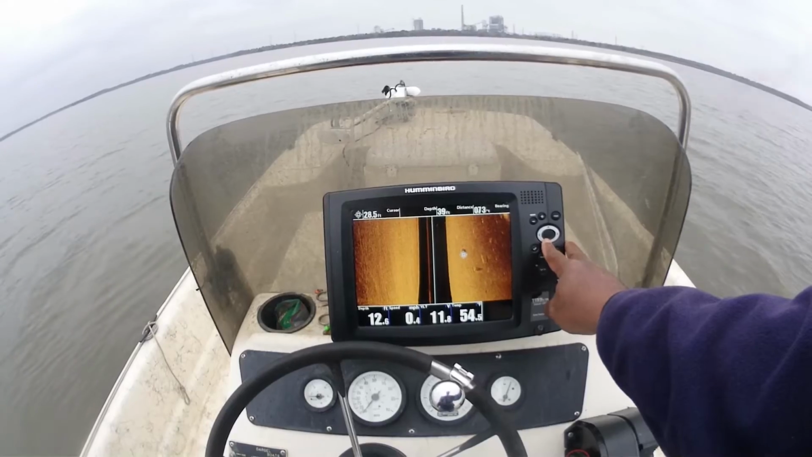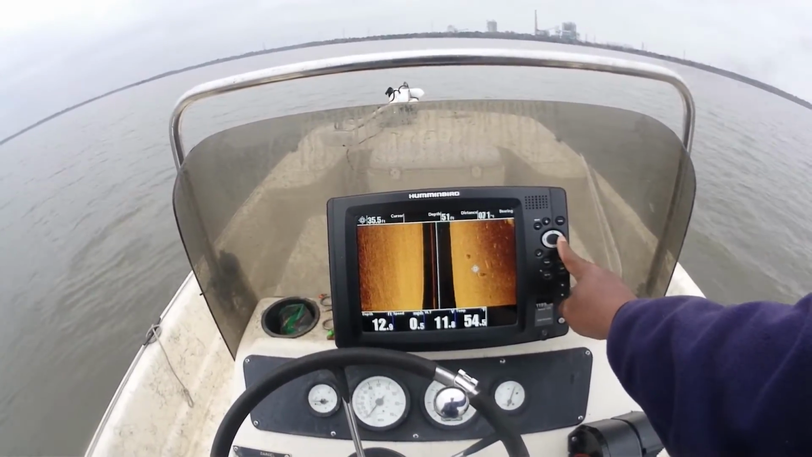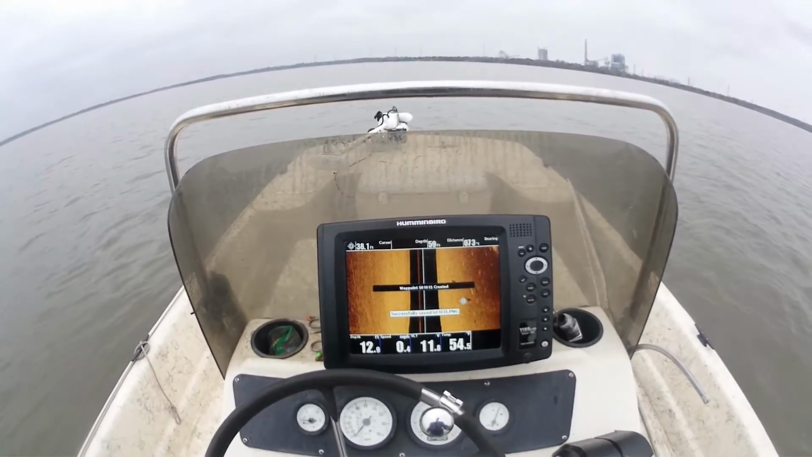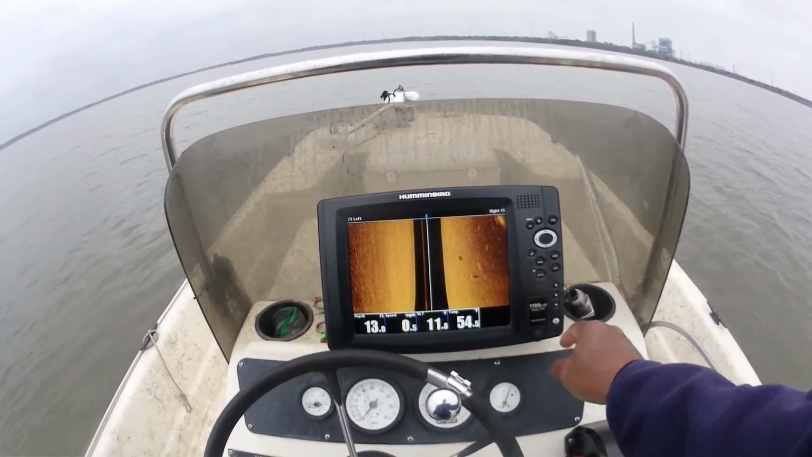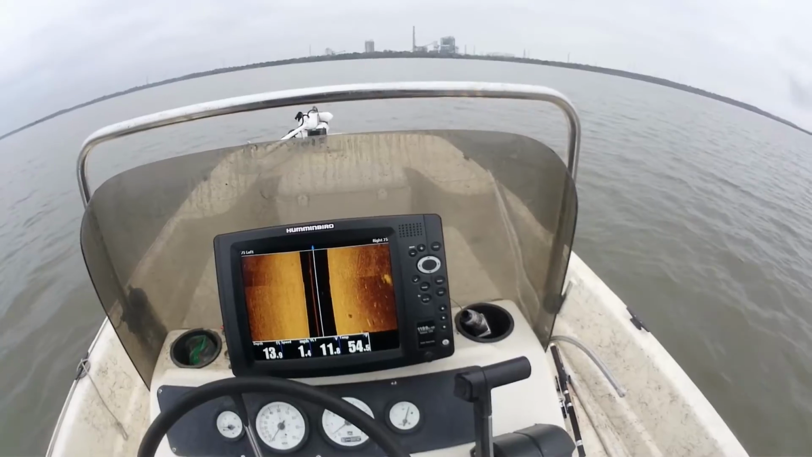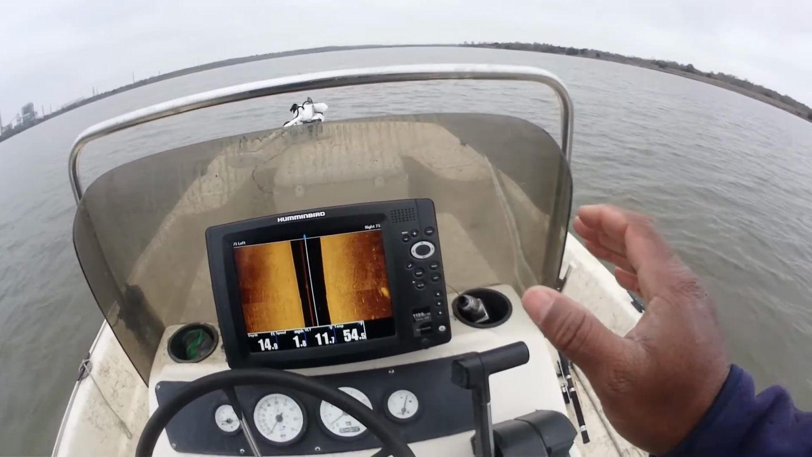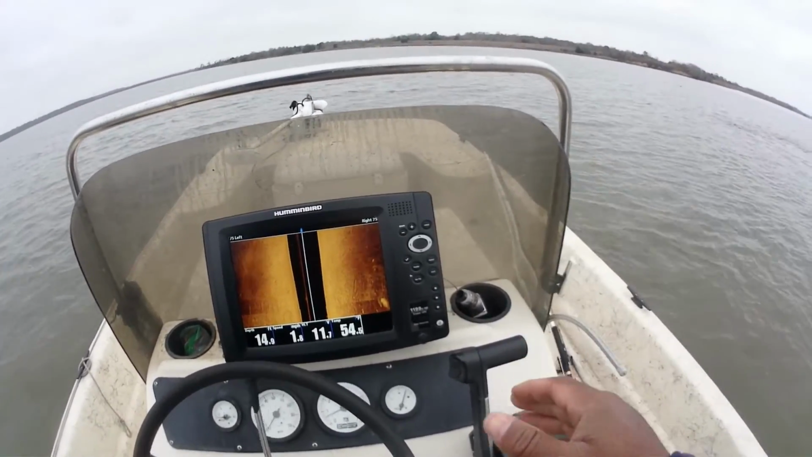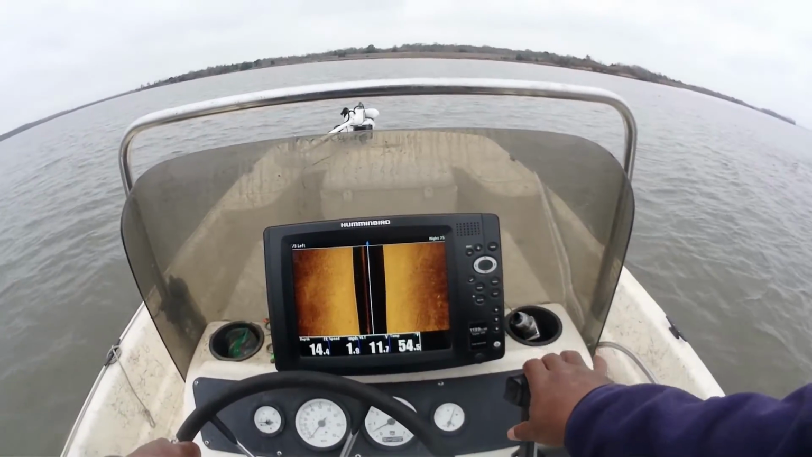GPS is how I can mark this and come back to it. If you don't use GPS, coming out here marking all this stuff, it's not going to do you any good. So having a unit with a map where you can use the GPS is very critical. It's that other part where you come out here and put that work in, mark these spots, and you can get back to them.